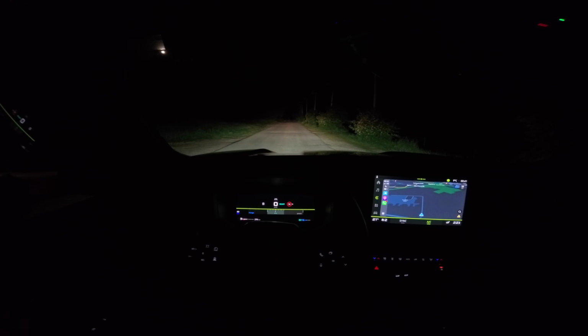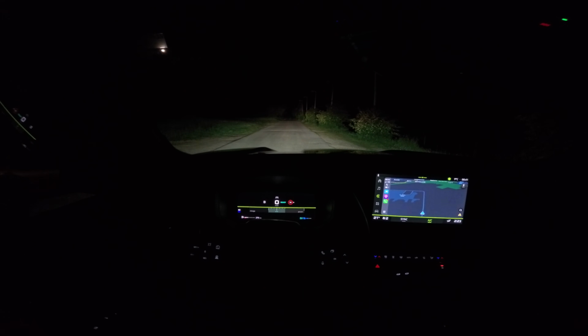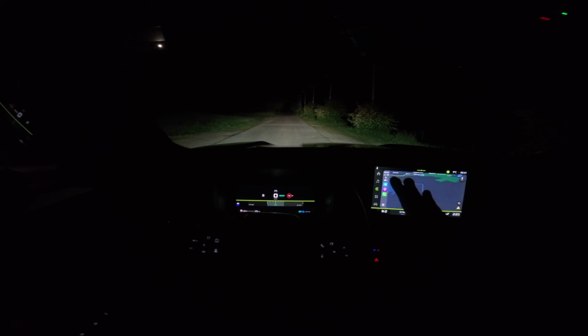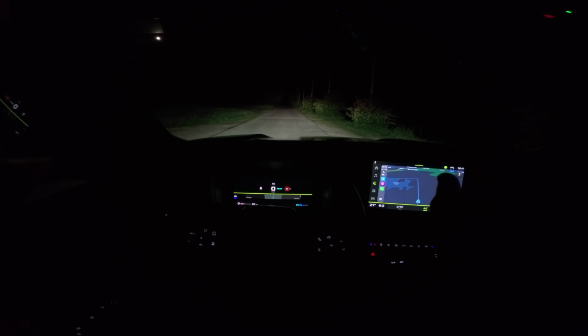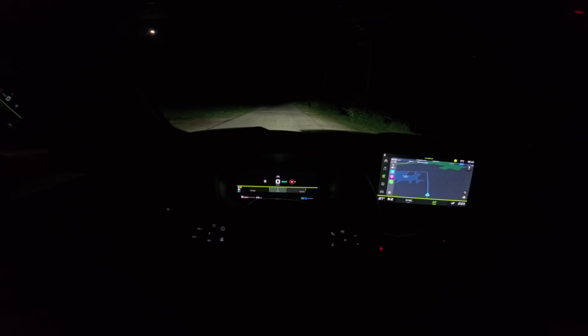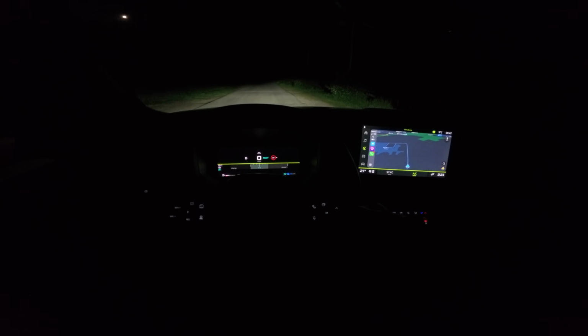So that's the long beam. I can see pretty far. It just raises up a little bit. When I switch it off, I can actually see all the way to the end. If I turn it off, you can see it comes down a little bit. There's an LED height adjustment, so you can dip the beam down or raise it up, and we have the automatic long beam.